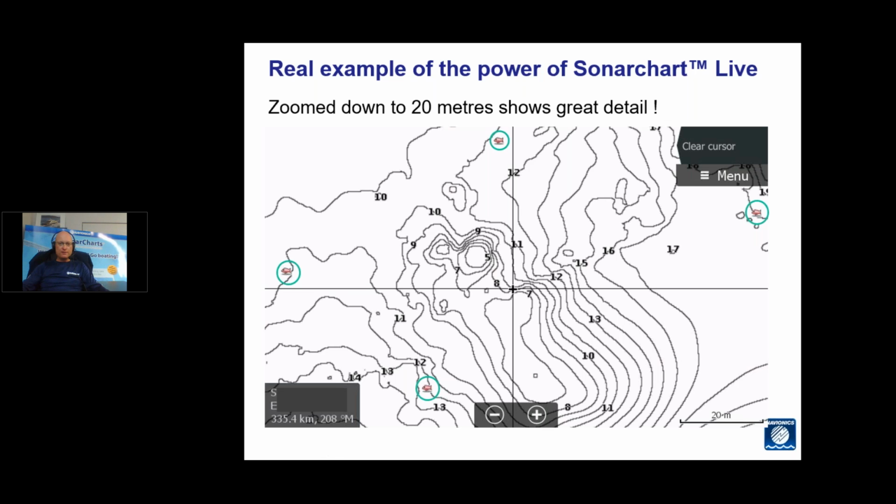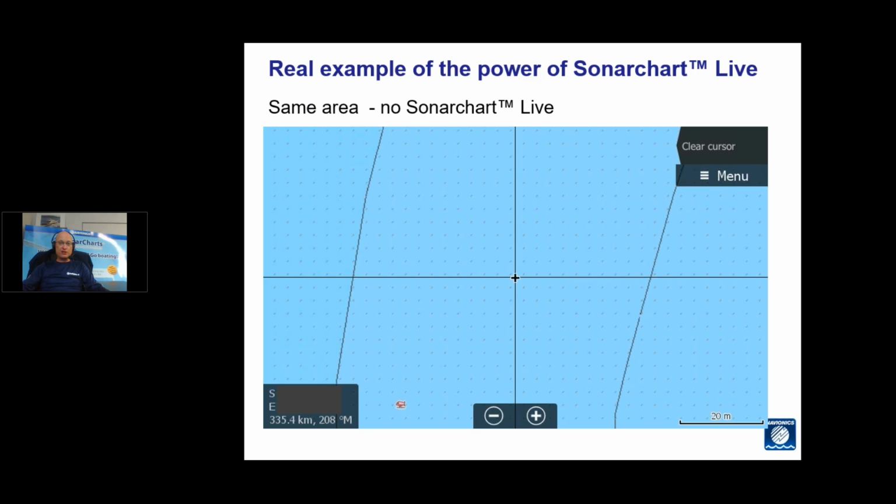So that's what that area looks like without Sonarchart Live. So, you know, it's quite dramatic what that's done. That's the same zoom level, exactly the same chart area.